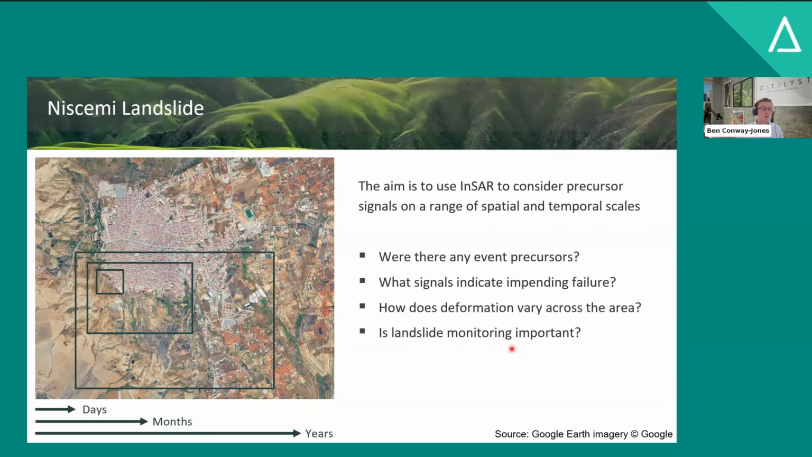And so what we wanted to do was investigate whether InSAR could detect precursor signals on a range of spatial and temporal scales, and evaluate if there were any event precursors, what those signals look like, how they vary across the area, and then how InSAR monitoring can play a role in landslide identification.